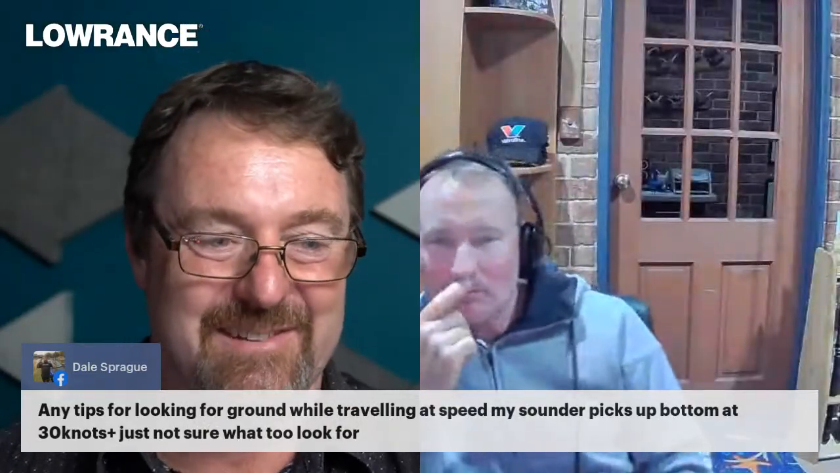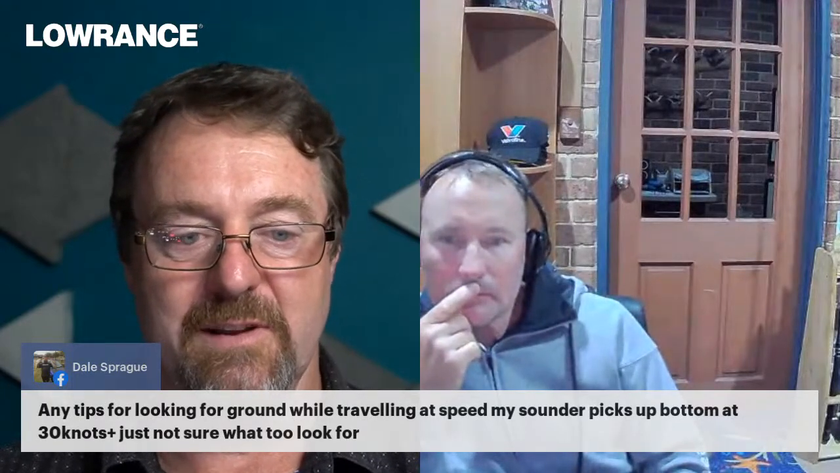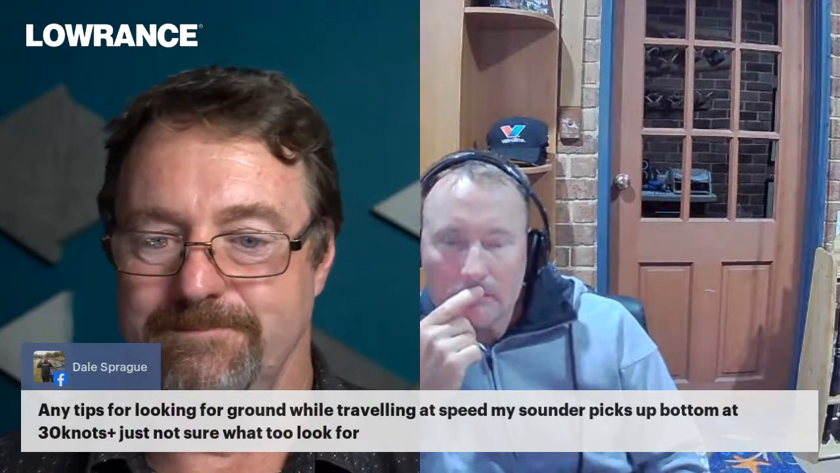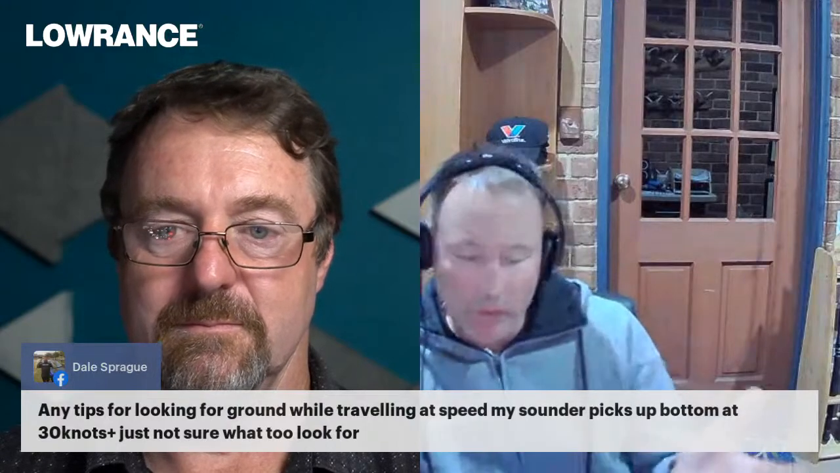So Dale's asking us, mate, for tips for looking for ground while travelling at speed. So his sounder picks up bottom at 30 plus knots, but he's not too sure what to look for. Yeah, so structure's key. We're talking snapper at the moment, but generally we're looking for structure and then the edge of that structure. So you've got a bit of a reef where the gravel, the sand meets the edge of the reef. That's generally the places to be fishing.